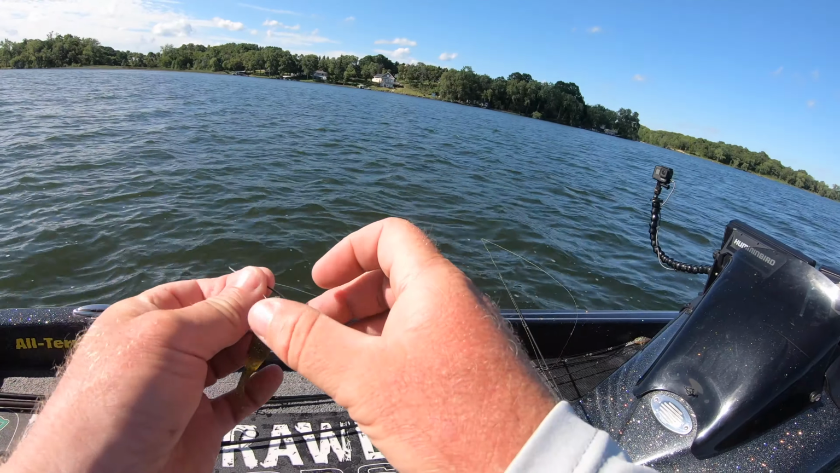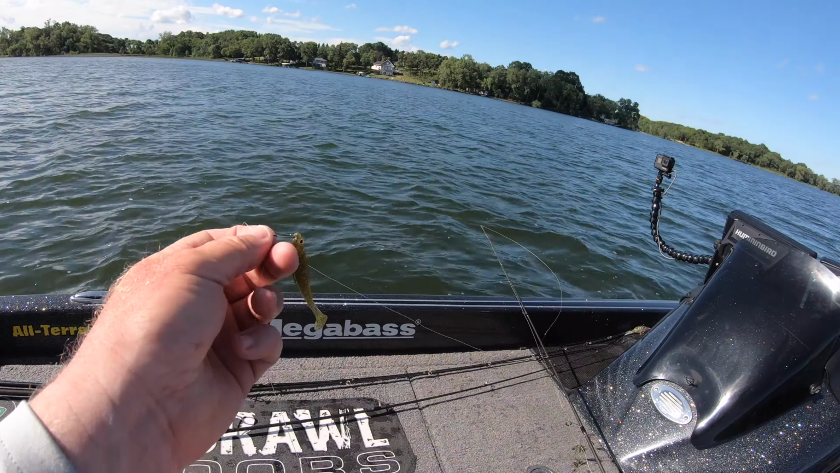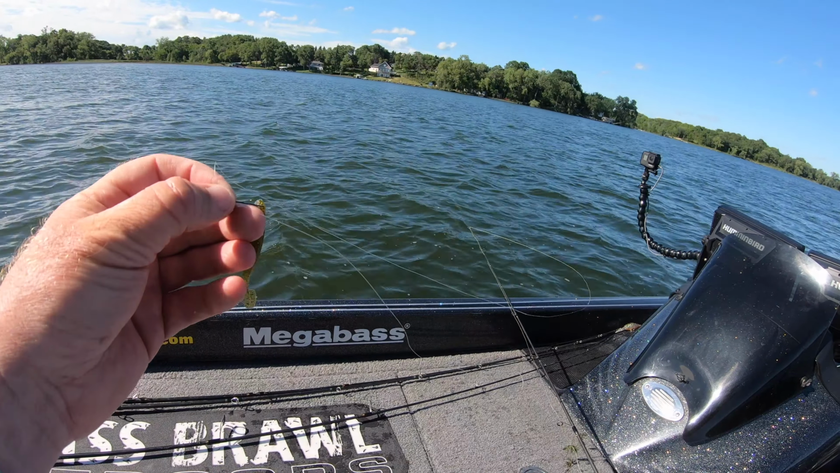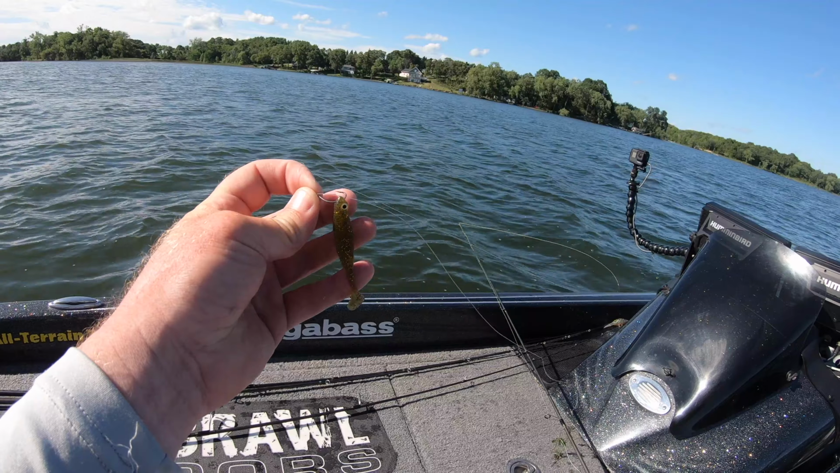5-pound, 1-ounce, beautiful Minnesota fish. Total trophy caliber fish for where we're at. Don't think that light line and small baits will not put big fish in the boat.